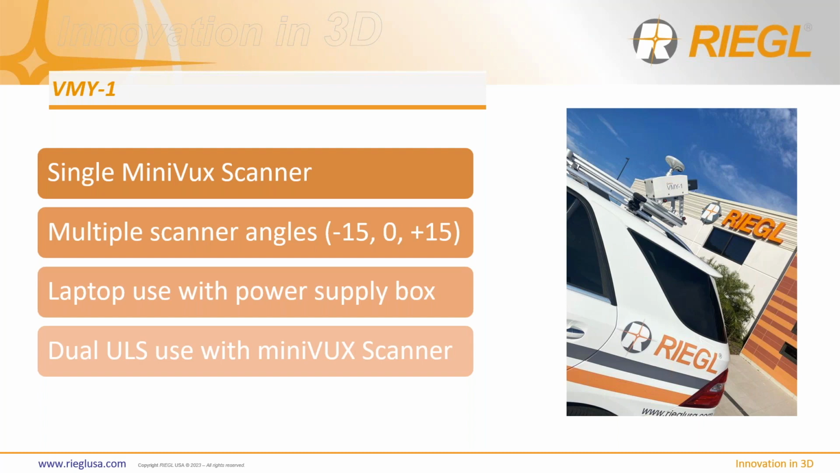So digging into the first sensor in the line, which is the VMY-1. The VMY-1 uses a single miniVUX scanner, the same sensor types you see on a lot of our drone platforms. They have multiple scan angles. The VMY-1 platform itself sits on a swivel plate, very similar to the VMQ, if anyone's familiar with that system. And it can scan at that +15, 0, -15 angle. What that allows you to do is basically produce the same data that you're getting from a dual head scanner with multi-passes. So you could scan at -15, you could scan at +15 and produce the same data that you would see with a dual head sensor.